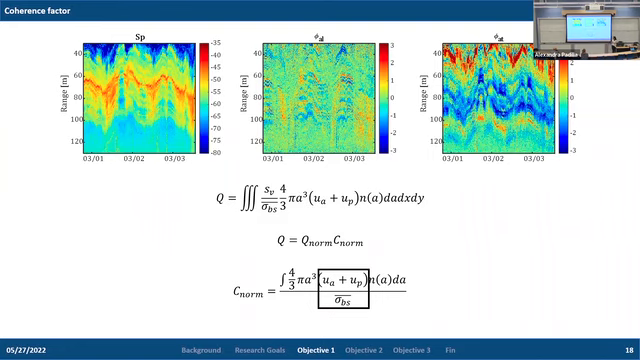Often we use analytical models to fill in these parameters when we calculate the normalization constant. In other studies, people have been able to use measured estimates of rise velocity and backscatter, but when you don't have that, you can use analytical models.